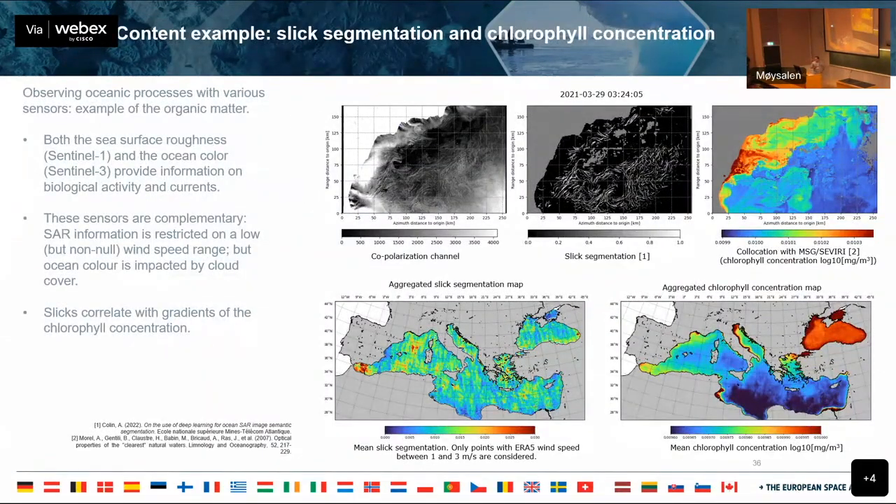This first one, the backscatter image on the top left, that's the co-polarization channel. The next one over, the top middle panel, shows the slick detection. These are using a machine learning algorithm. This is the detection of the different slicks. And then now the synergy with the chlorophyll, you can see the other product on the top right, and you see there's a lot of resemblance between the two patterns.